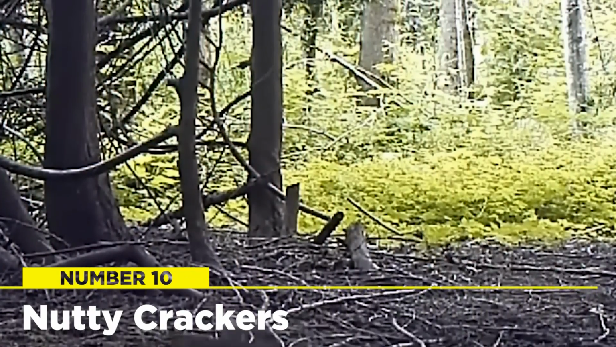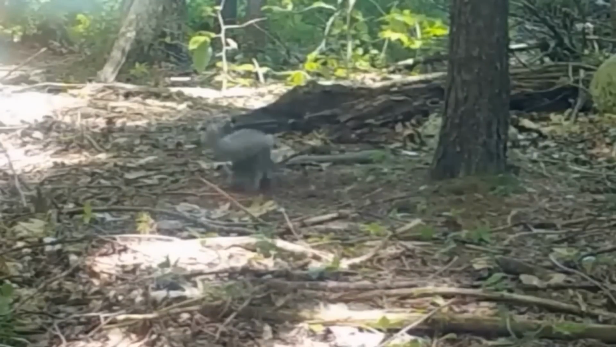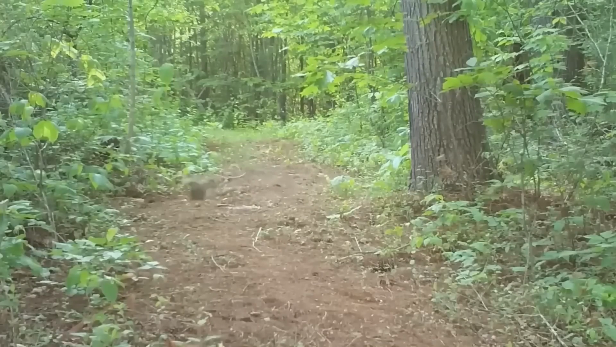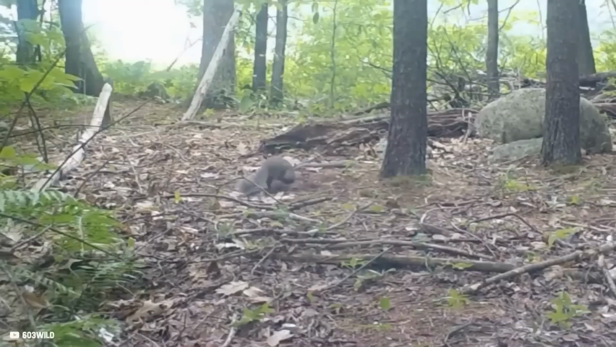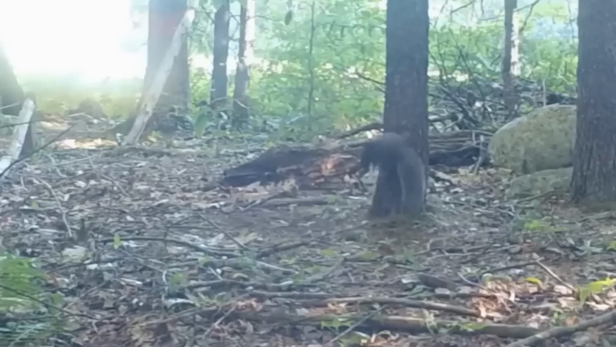Nutcrackers. Trail cam footage of squirrels acting nuts is one of the most common things camera owners catch on their cameras. But the adorable way that these furry critters play remains one of the cutest and sweetest things we have ever seen. These next clips show the cute moments where squirrels get the equivalent of pet zoomies, and we can't argue that this is some of the most endearing footage we have seen that was captured on trail cameras.